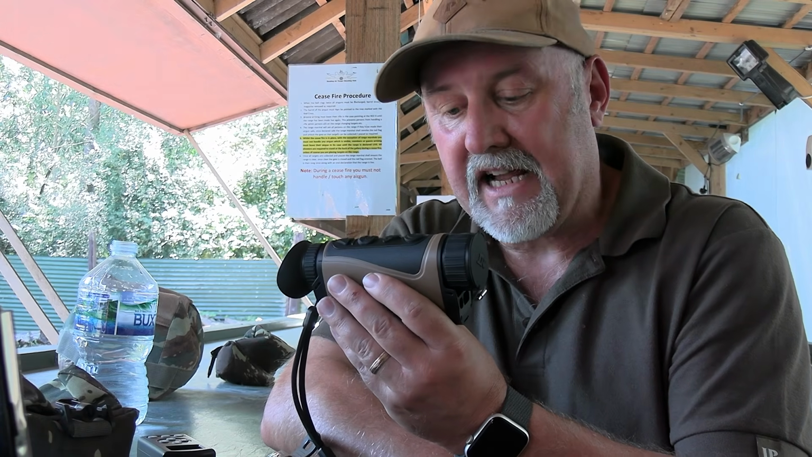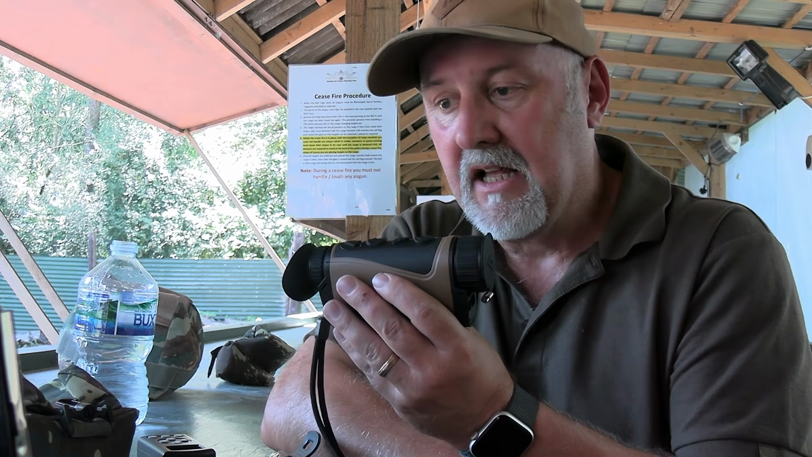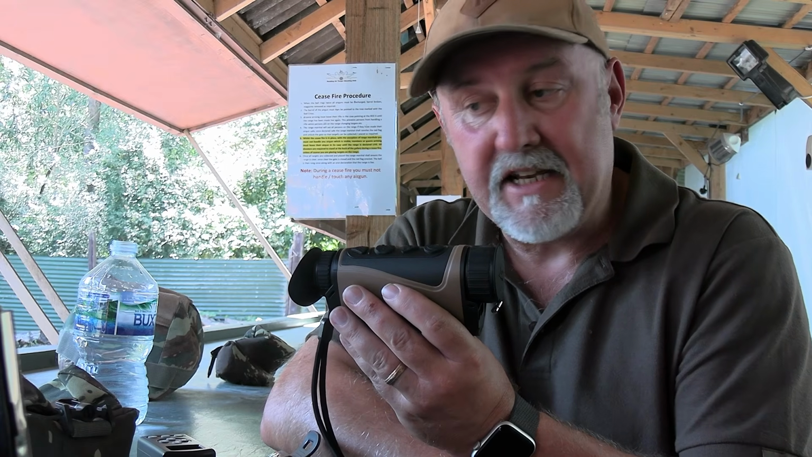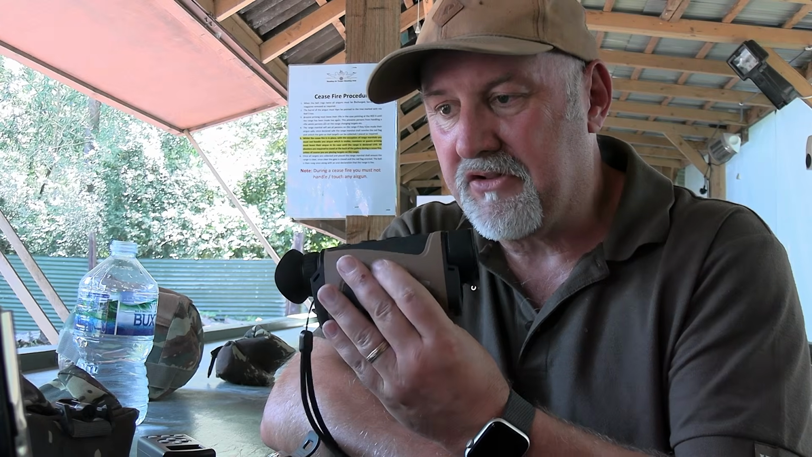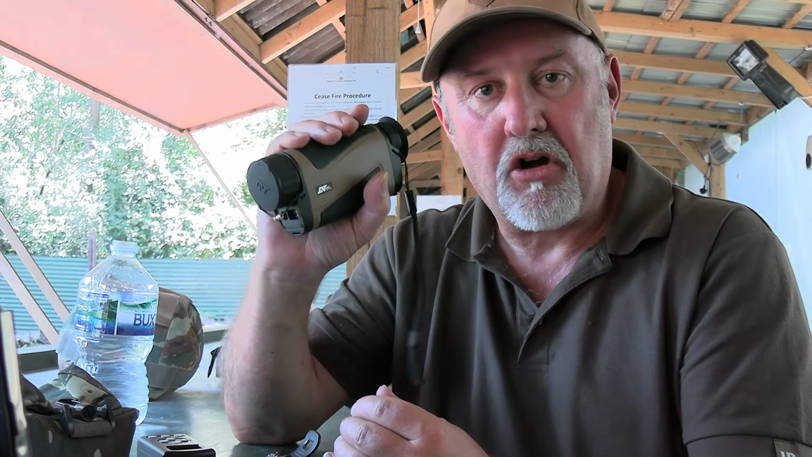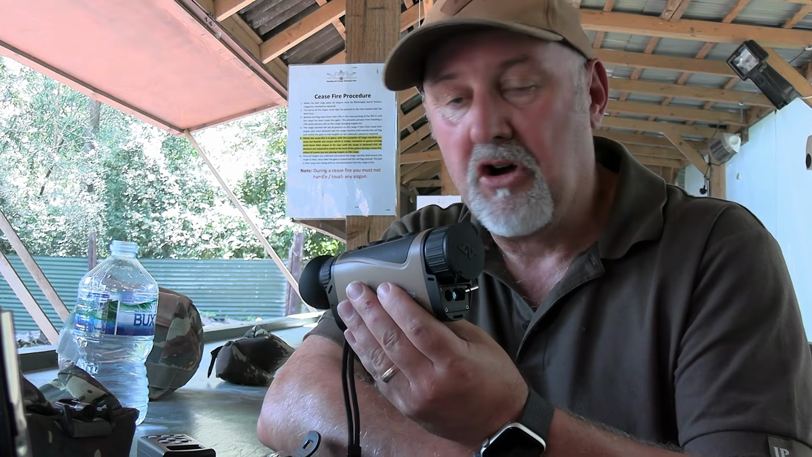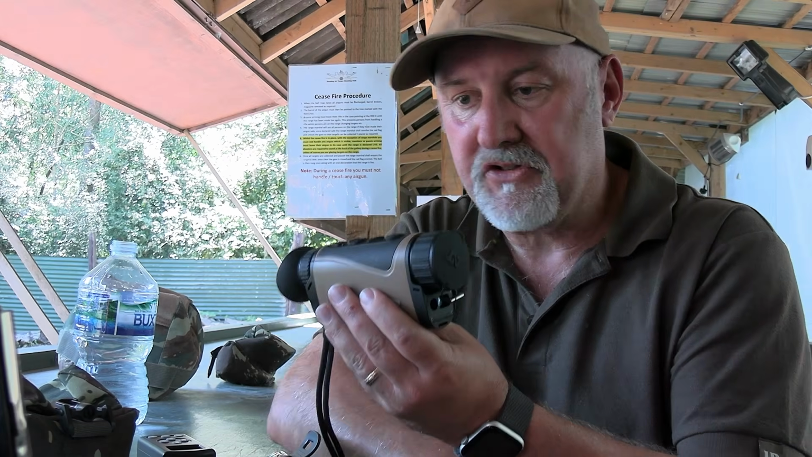Now all of that gets fed back to a 1024 by 768 pixel resolution, 50 Hz frame rate micro OLED screen, and it's also very light. It weighs about 350 grams. It's compact too, at about 150mm long, so it fits in your hand really comfortably, even for prolonged periods of scanning with it. It also just drops into a pocket when you're finished, or you can carry it around on this lanyard, or there's a belt pouch as well.